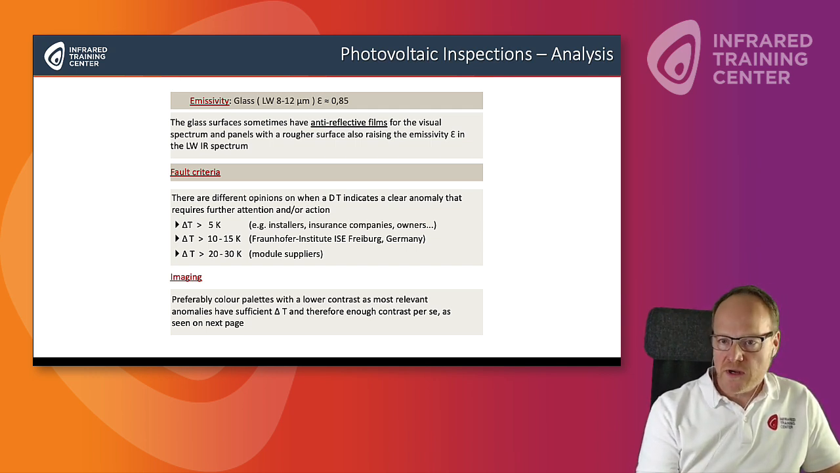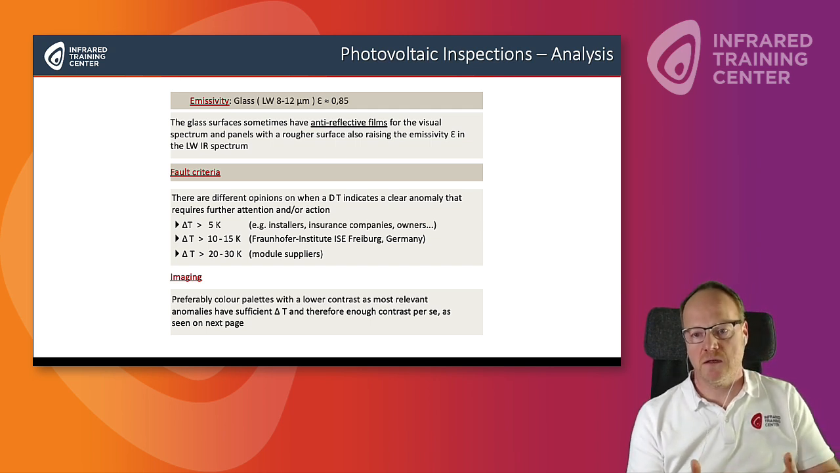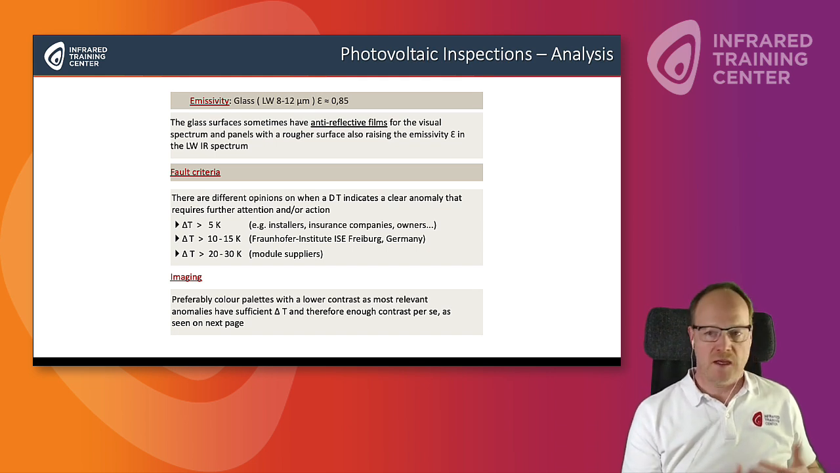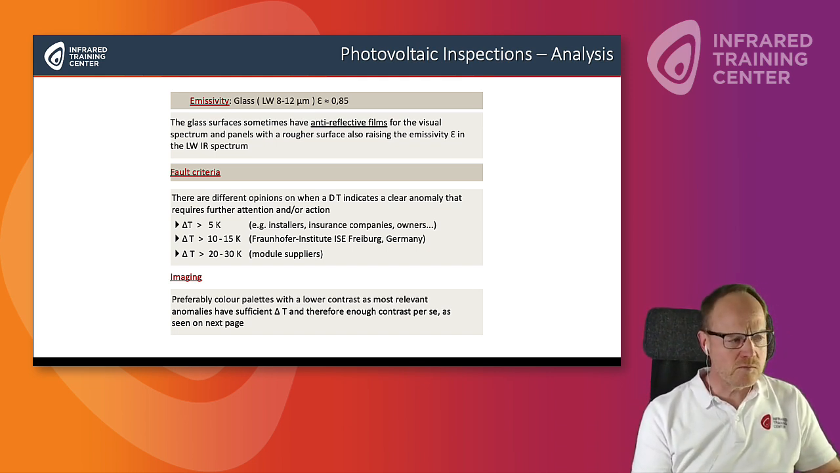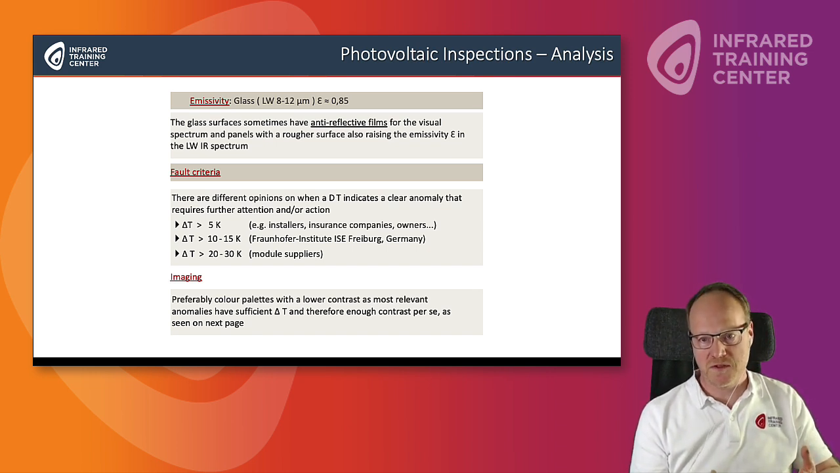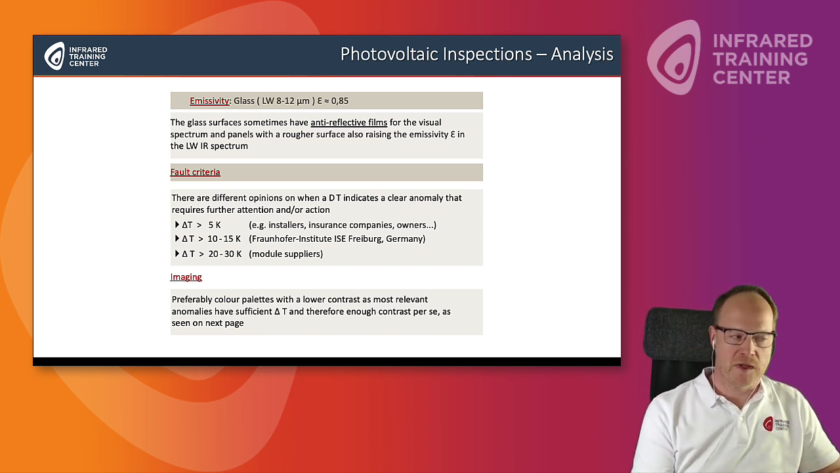Speaking about fault criteria, the question is: when is an over temperature a problem, or when can it just be monitored? That's what we call the fault criteria. There are different opinions depending on who you ask. Some say that a delta T, an over temperature of more than 5 Kelvin, is already a problem. This is what installers say, insurance companies and the owners, who are looking at efficiency. If you ask institutes like the Fraunhofer Institute in Germany, they say that an over temperature is only a problem if it's more than 10 or 15 Kelvin.